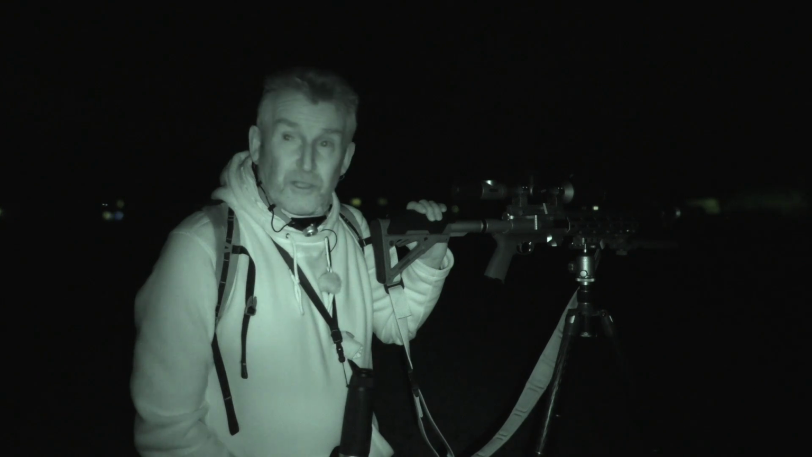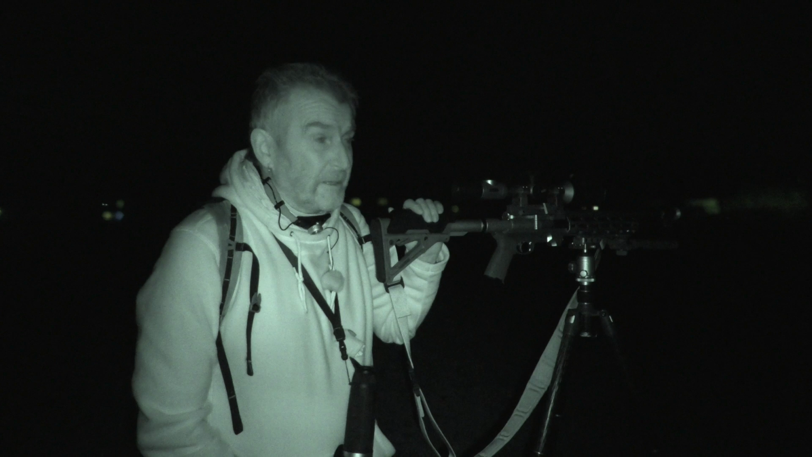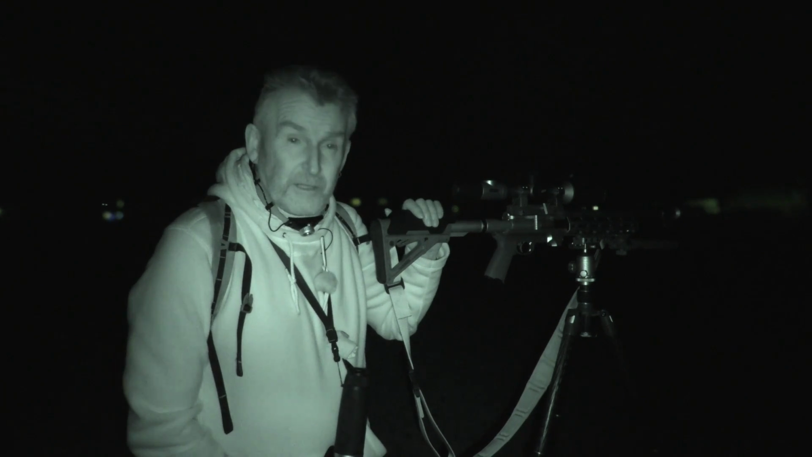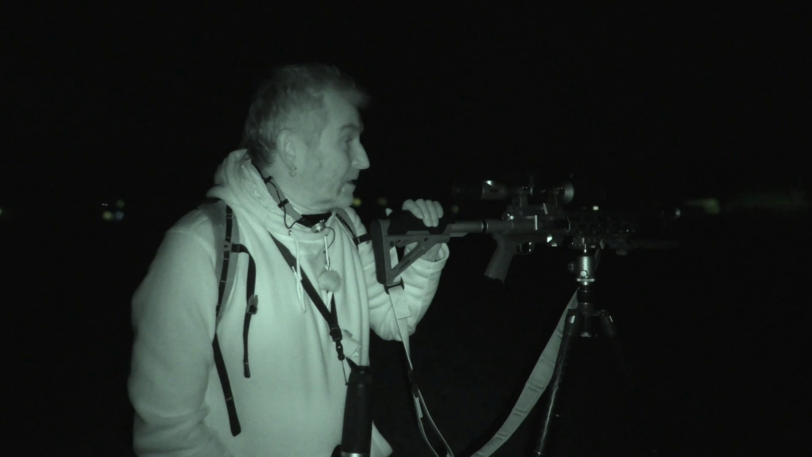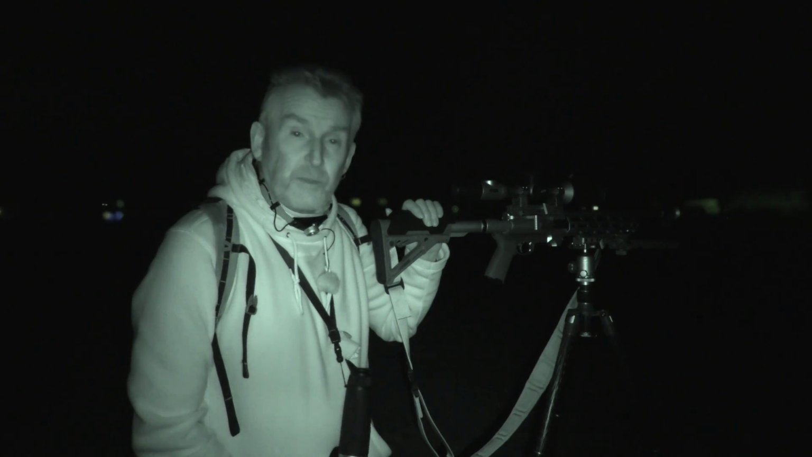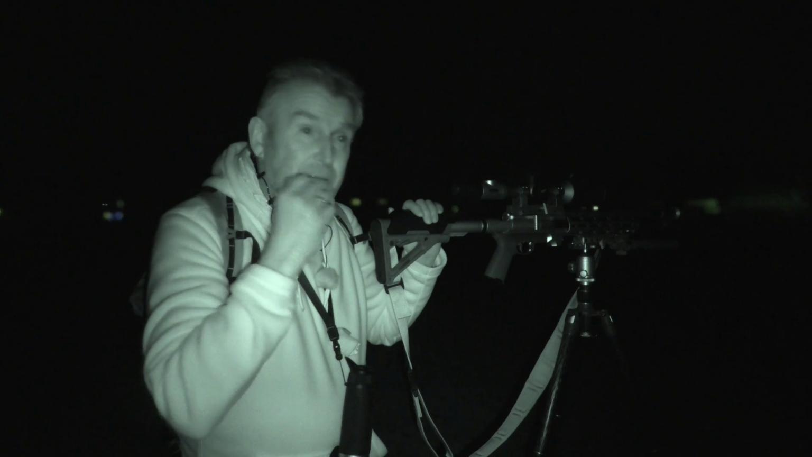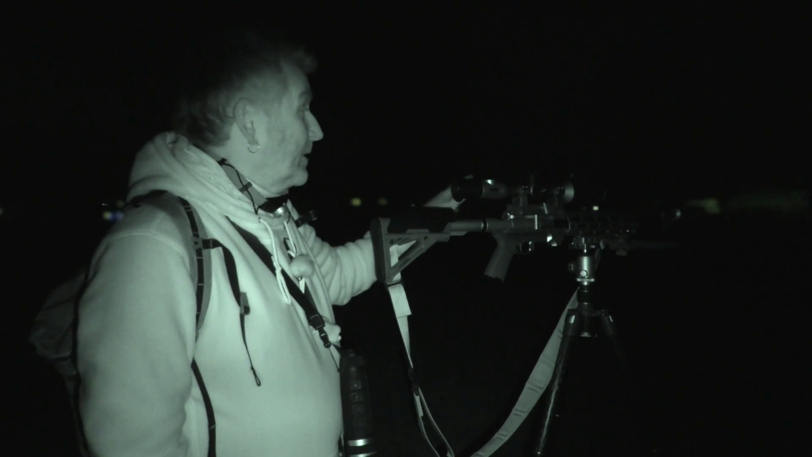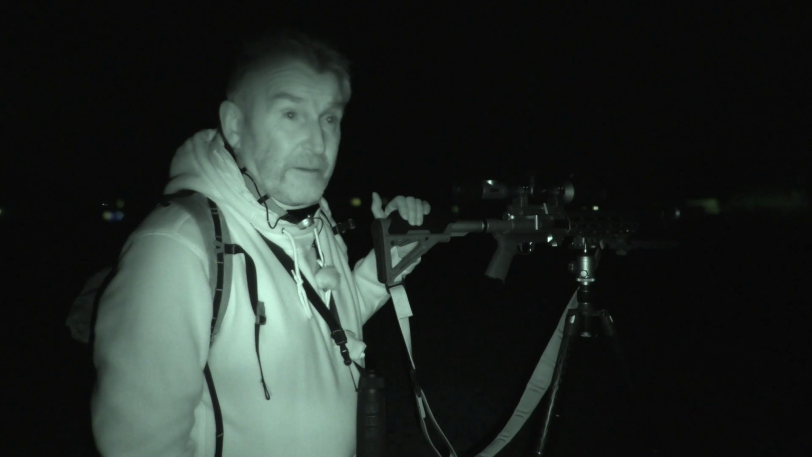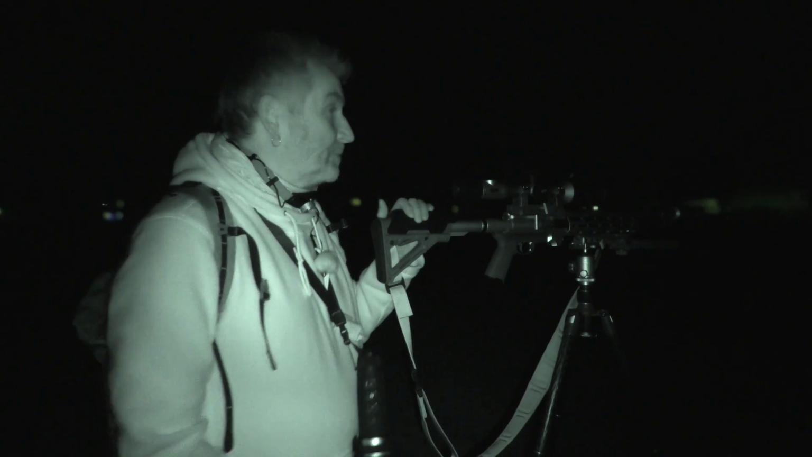There's been some decent shots being taken tonight and over the last couple of weeks since I've had this kit, but that I would think is my favourite one of the lot. That was quite impressive, and I'm pleased with that shot. Nice one. That's number 10. So we're into double figures, and as I'm looking further down, I can see there's some more rabbits out on the edge, so we might try and get number 11.